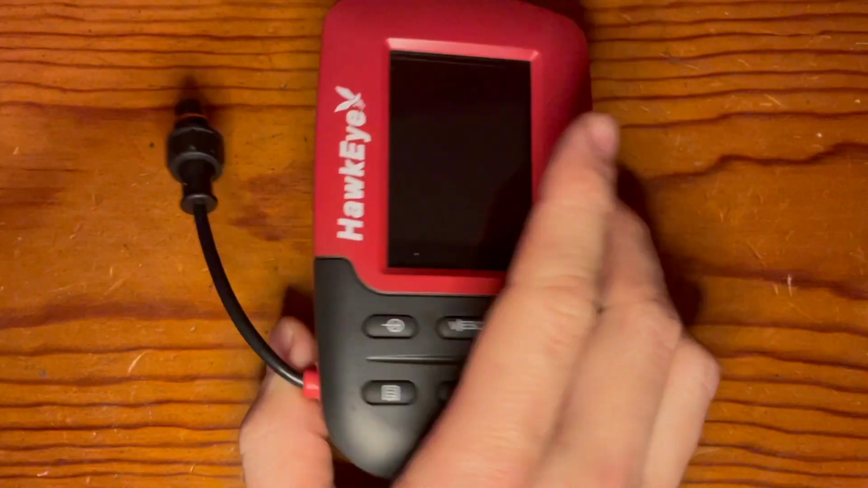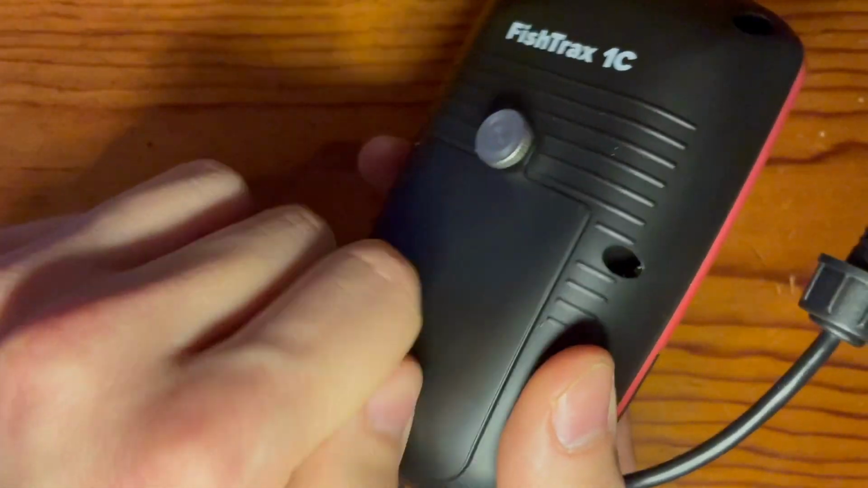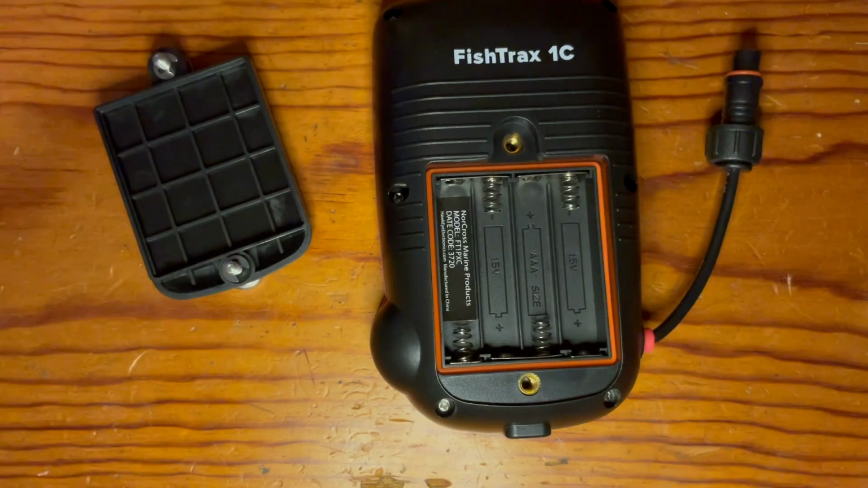So the first thing I want to go over is that on the back, in order to get the batteries into your unit, you have 2 thumb screws here. So you just remove the thumb screws and put in your 4 AAA batteries, and then your unit will have power.